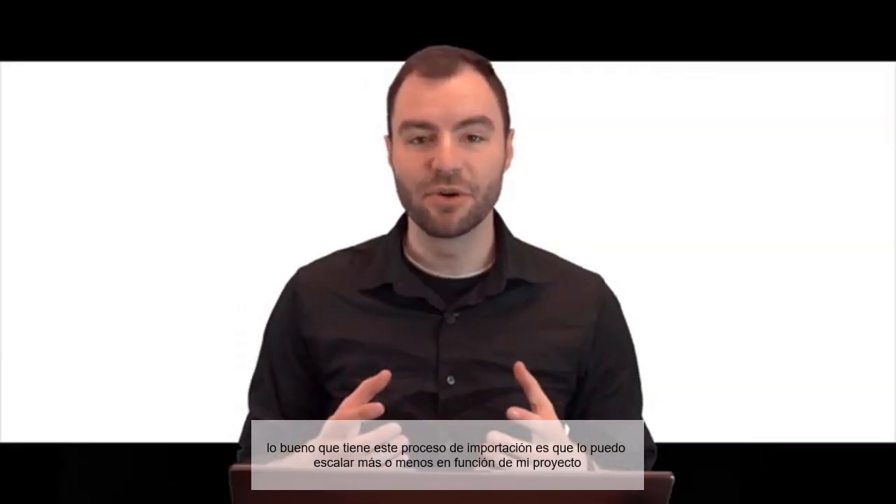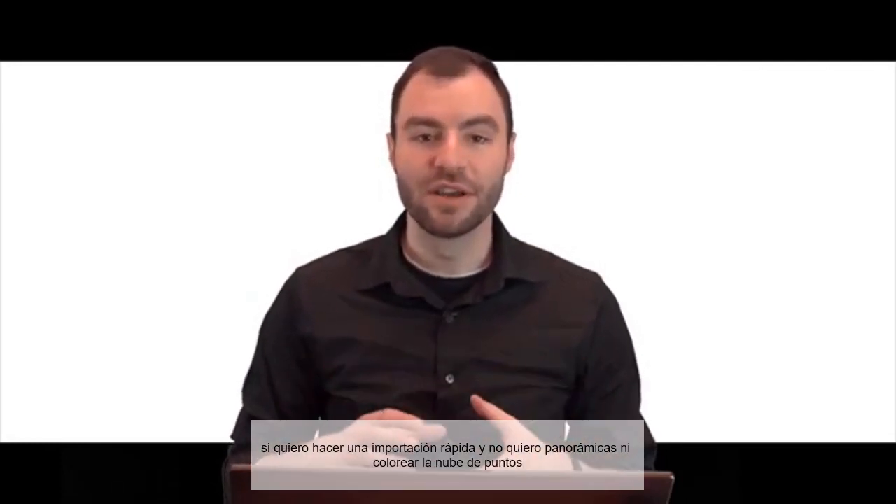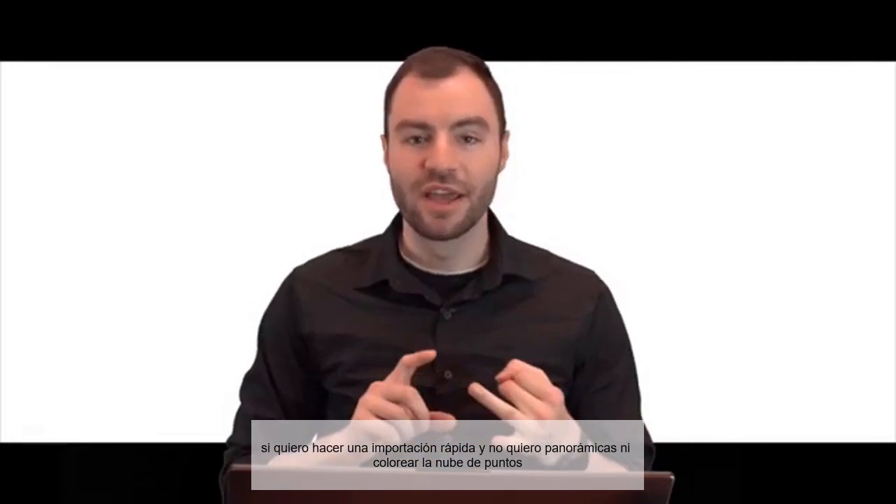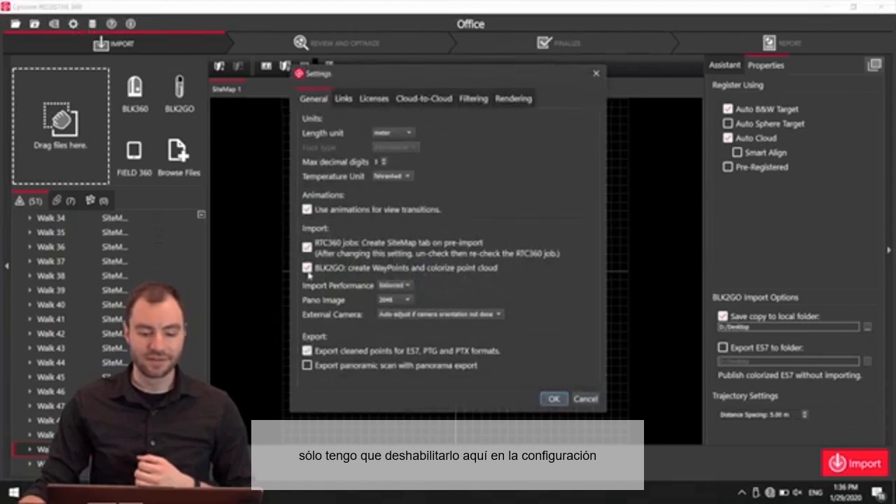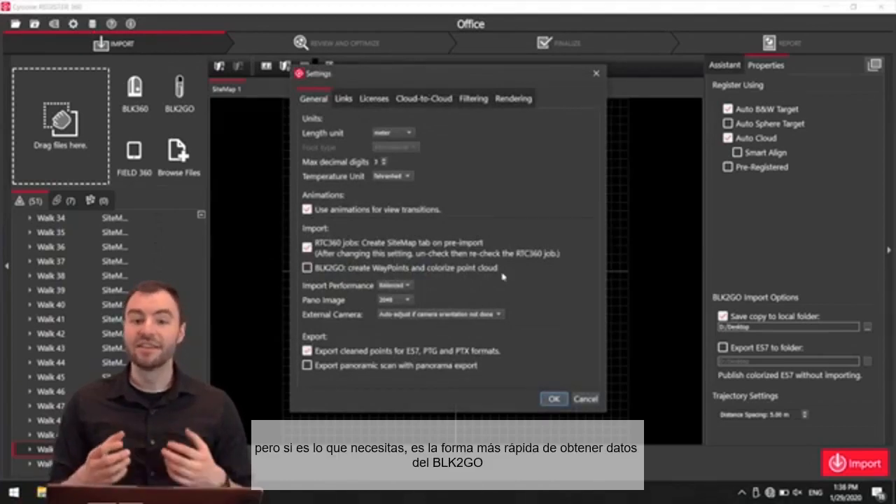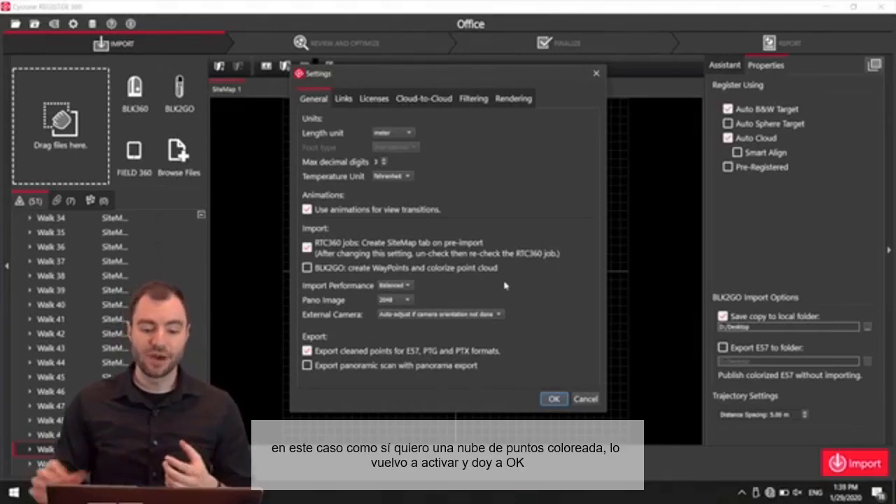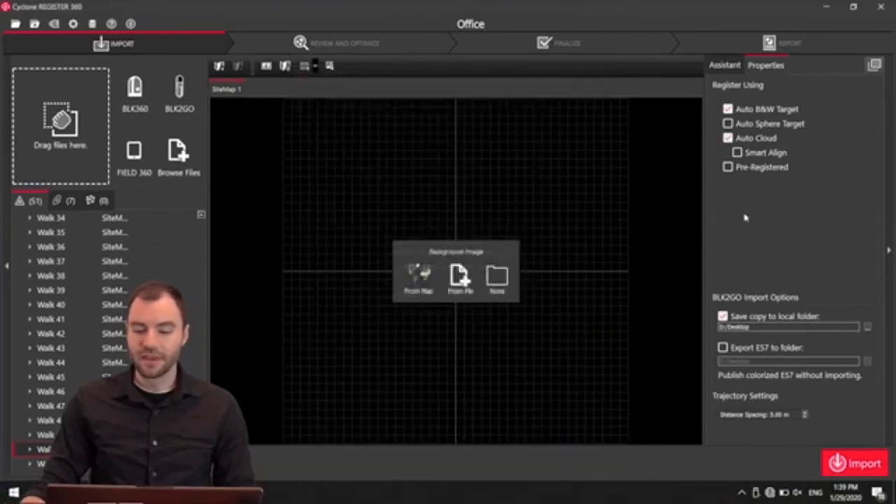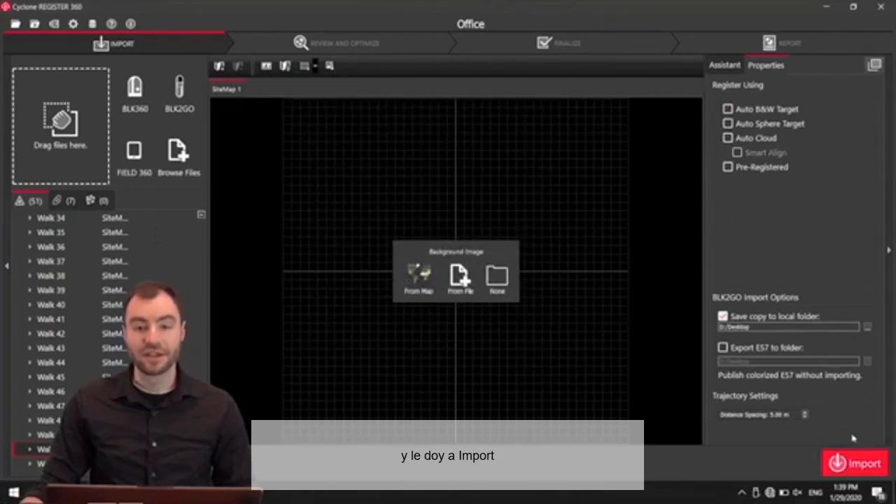The nice thing about this import process is that I can scale it up or down depending on my particular project. If I just want a bare bones import and I don't need any panoramic images and I don't need a colorized point cloud, I can go ahead and turn that off in the settings here. This will just give you an uncolorized point cloud, but if that's all you need, this is the quickest way to export your data from the BLK2GO. In this case, I do want a colorized point cloud, so I'm going to put that back on, click OK. I don't need any registration done automatically, so I'm going to uncheck those. And now I'm going to click Import.